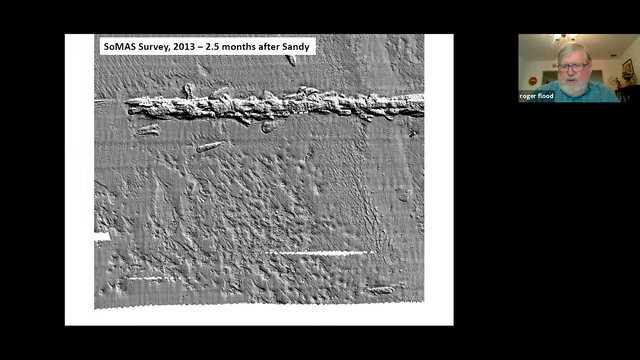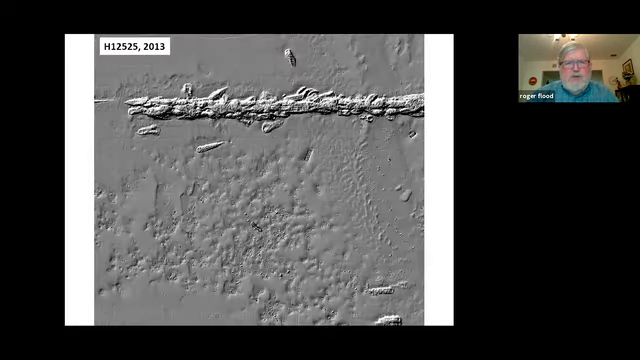And so this is the kind of thing that was seen in New Jersey when they did their study. A lot of sediment has gone or moved around. So this is also in 2013, but later in the year, and maybe some of that sediment is deposited again. So it's smoothed out quite a bit. Our little sediment waves have come back, sand dunes, sand waves.